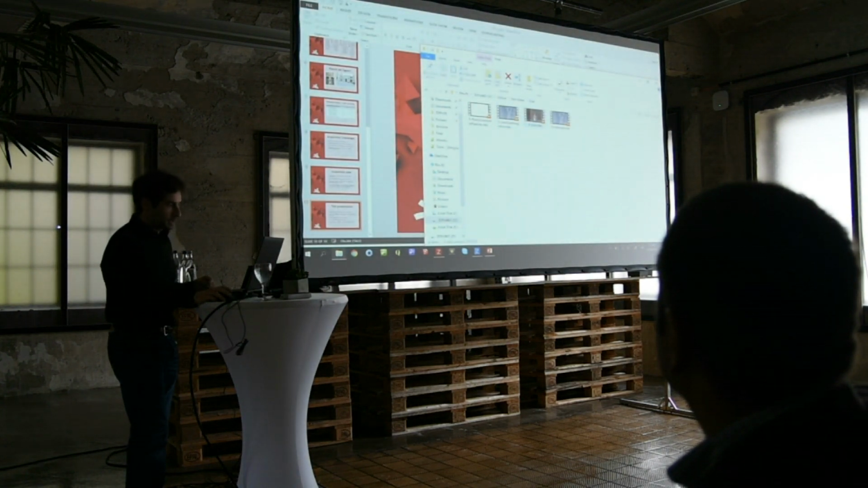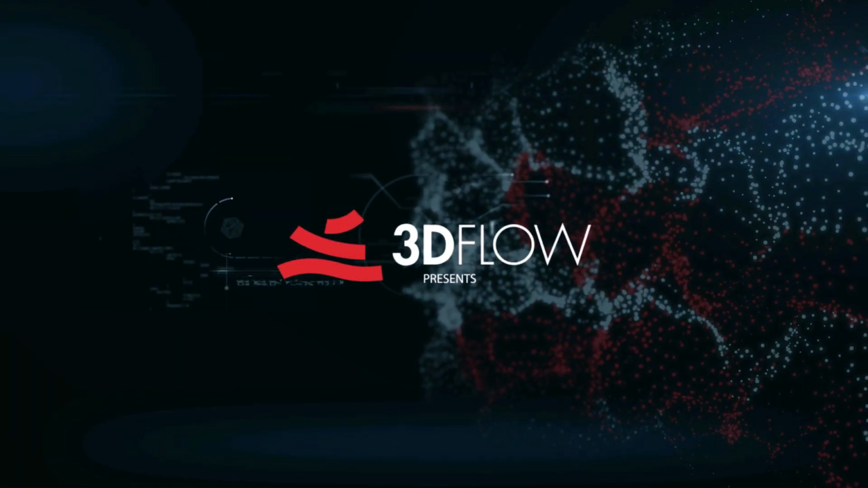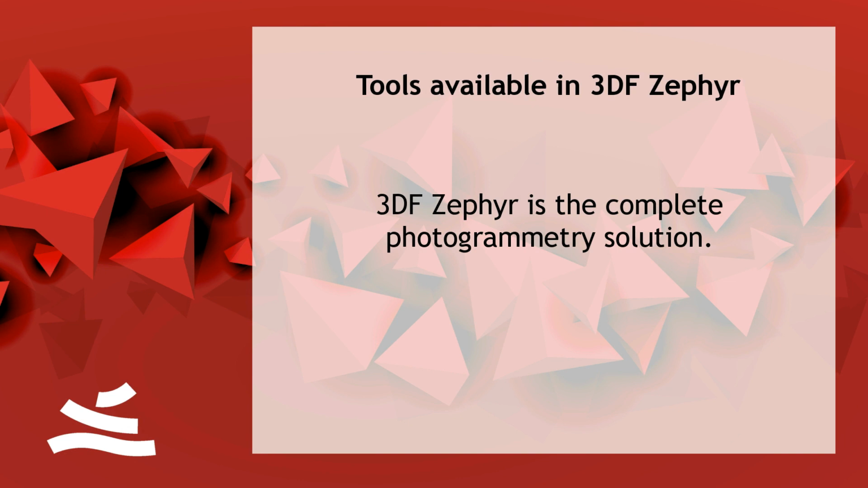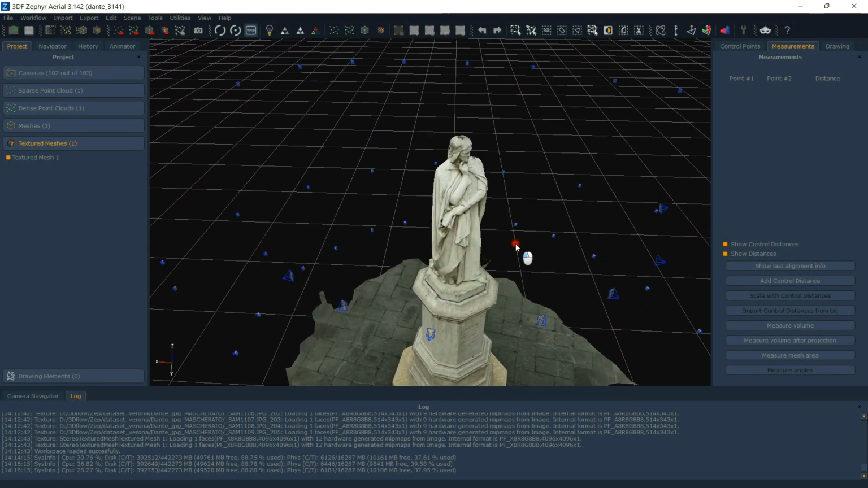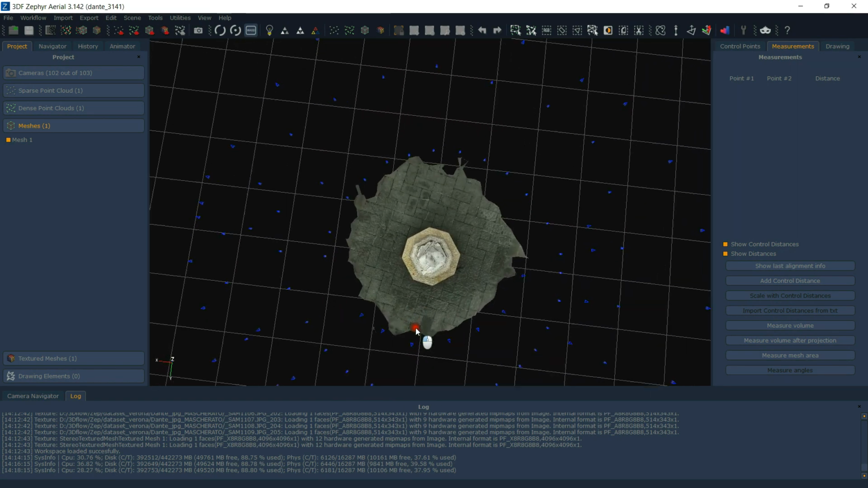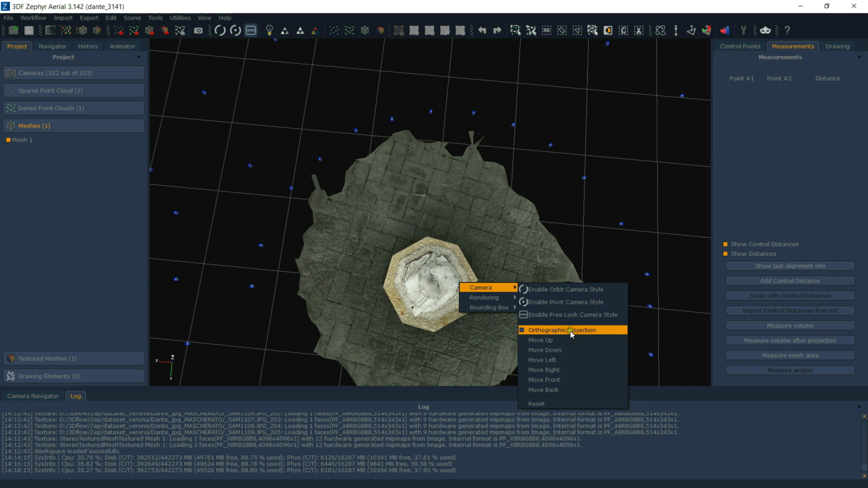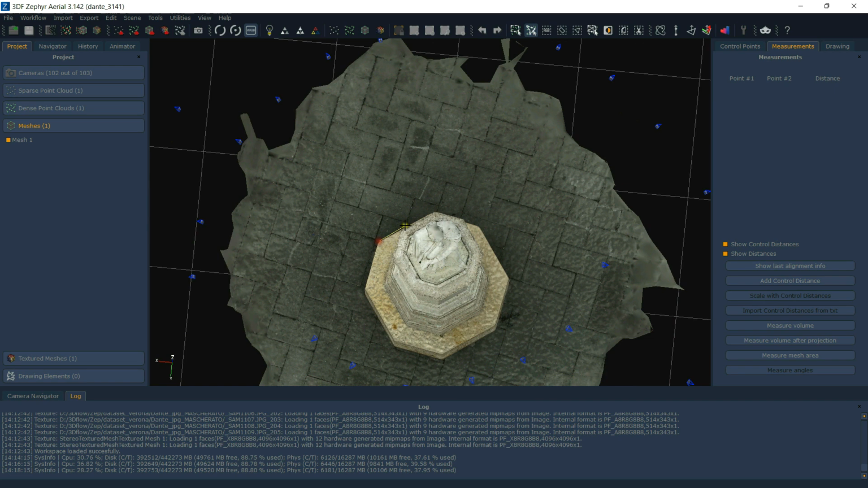So let's talk a little bit about the tools that we have in Zephyr. We have a lot of tools. Zephyr is a complete photogrammetry solution. It's not just a reconstruction engine. So let's start with workspace management. You can do all those basic needs that many other software out there lack, and that we think are really basic stuff that you must have in any software. Workspace management: selecting, copying, cutting, and pasting, you can do it, as I've shown you earlier. It's very easy to do.